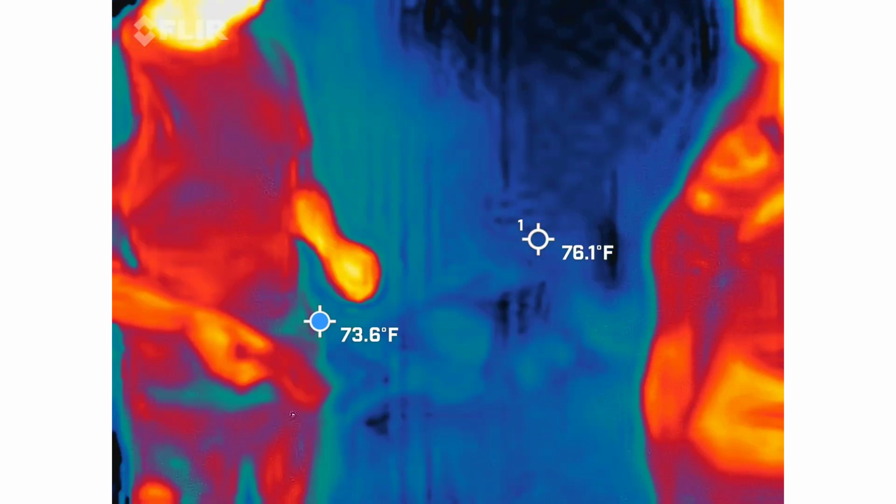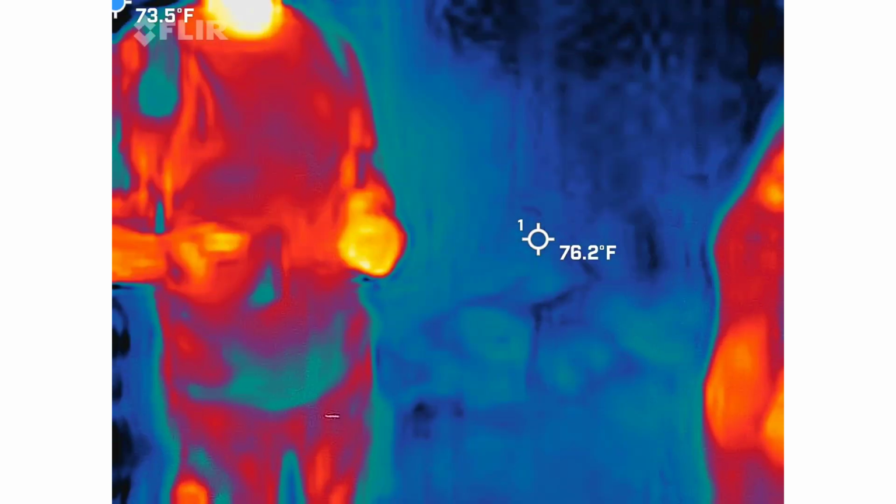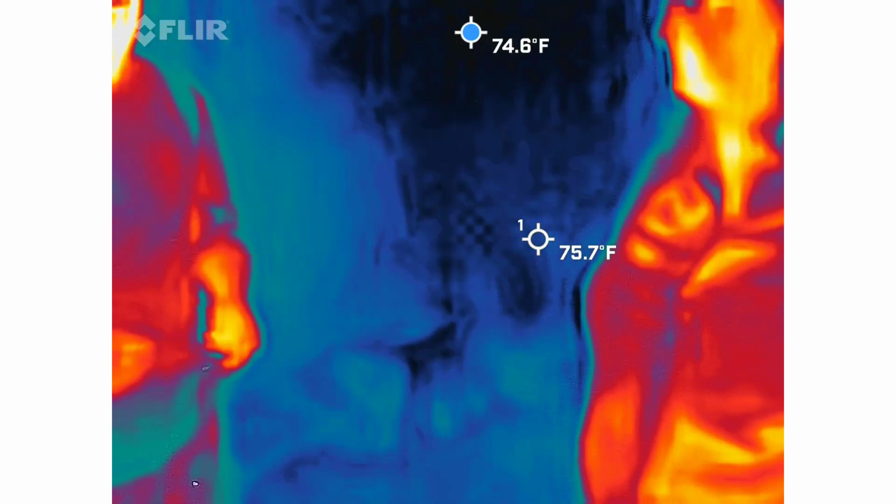I will also tell you as we go up to the next space, you'll stop recording as we get closer to that group over there. They didn't pay to get filmed, you guys did.